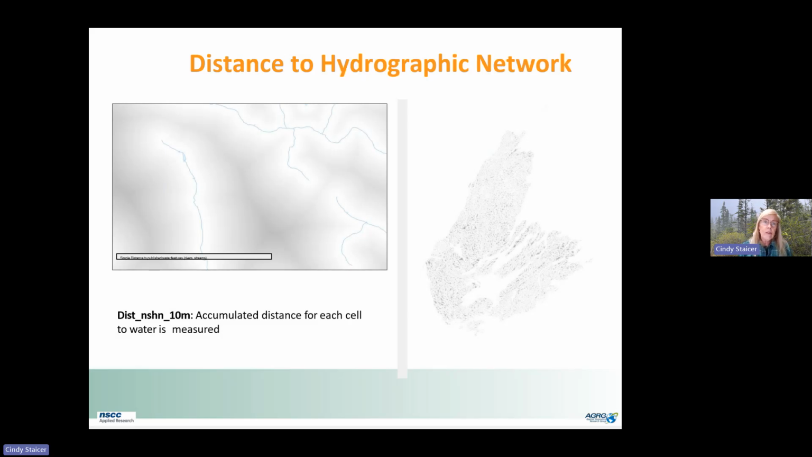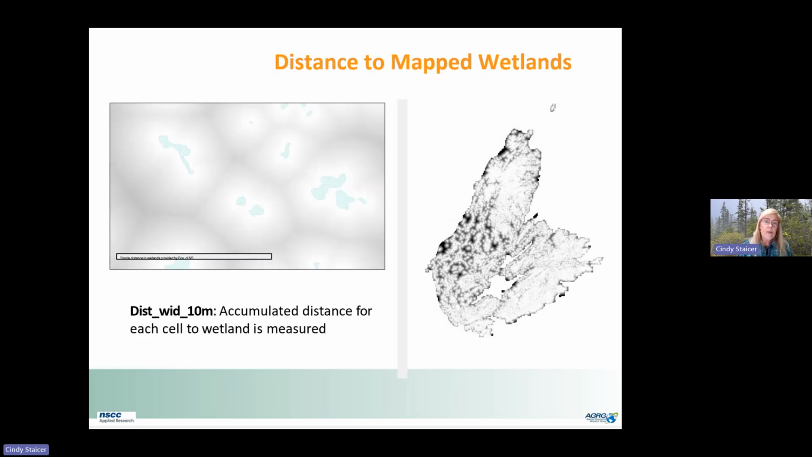This is another distance to feature, in this case, distance to water. And those lines on the left side now, the blue lines, are now water courses. Distance to mapped wetlands. You can see the little blue shapes on the left are lakes. And you can see that the further you are from the lake, the darker the shade. And so basically it's a way of incorporating into the model how far away a point on the landscape is from water.